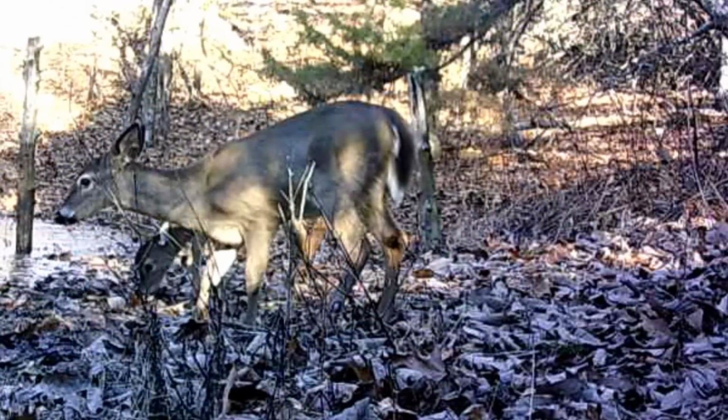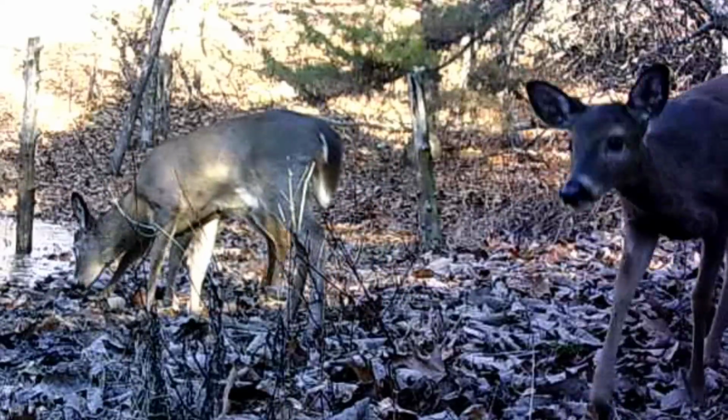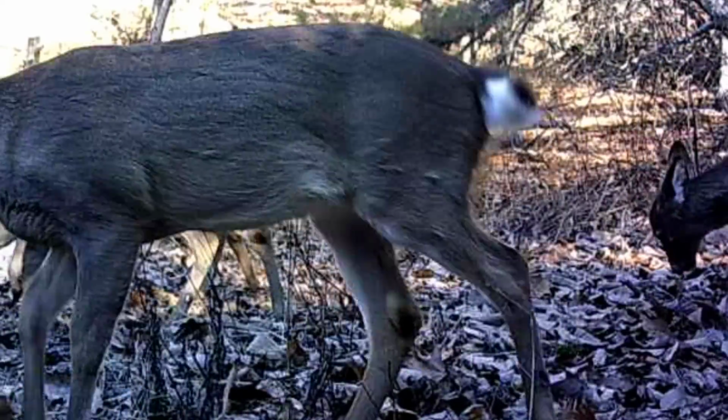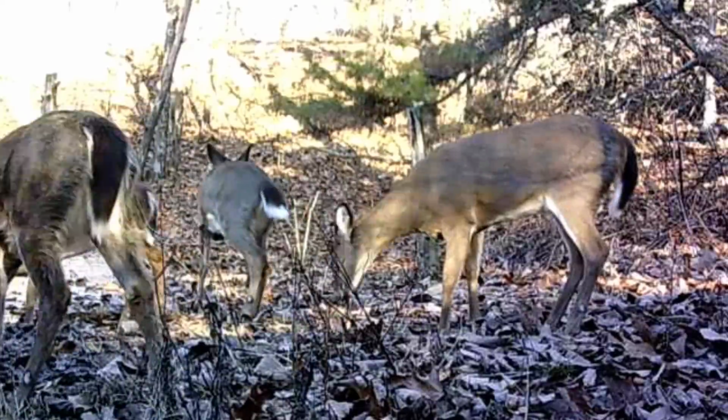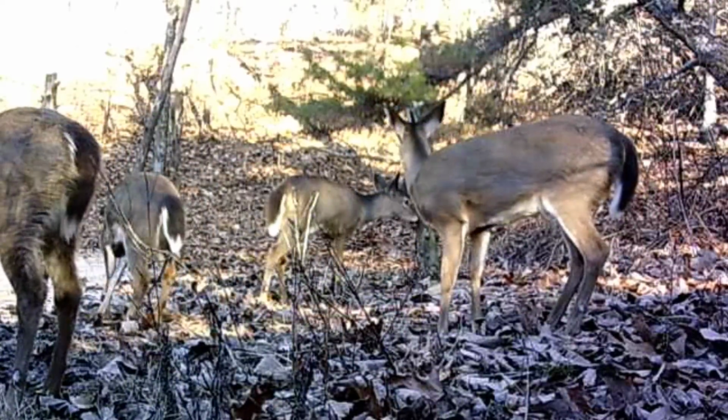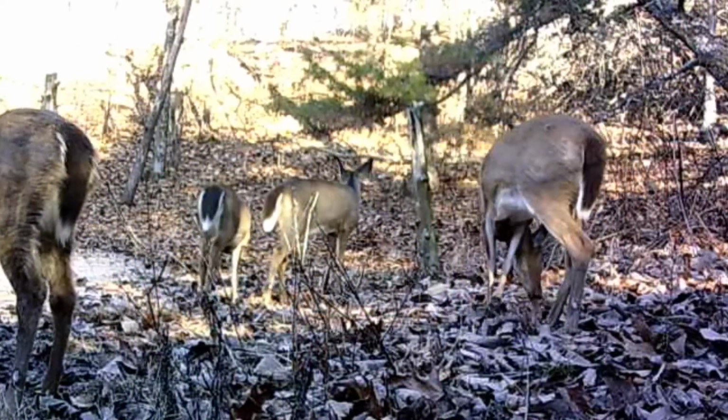And down at the pond, little old does down here checking the water hole. This is their favorite watering hole too. And there is a rare glimpse of a hawk down here getting him a drink of water at this old pond. And there he is up on that old cedar post. He must have took a bath too, shaking off.